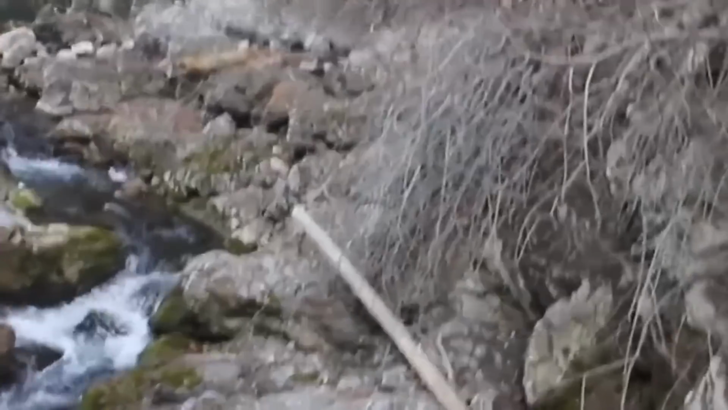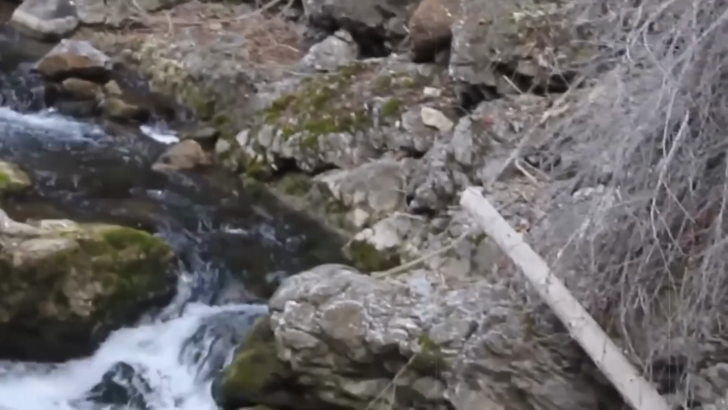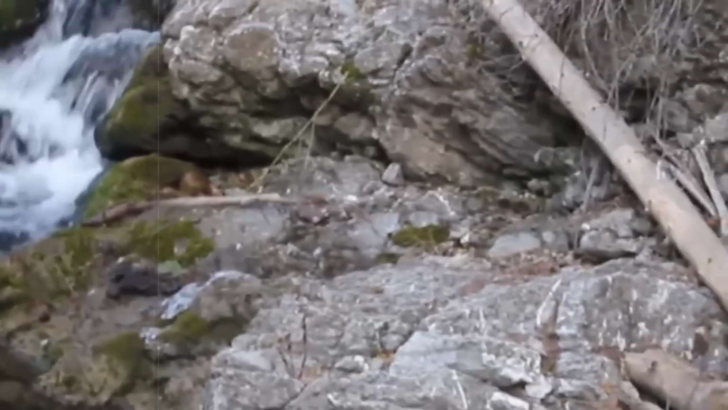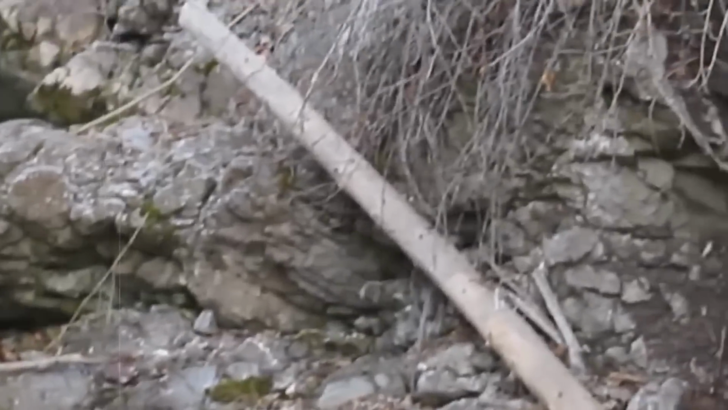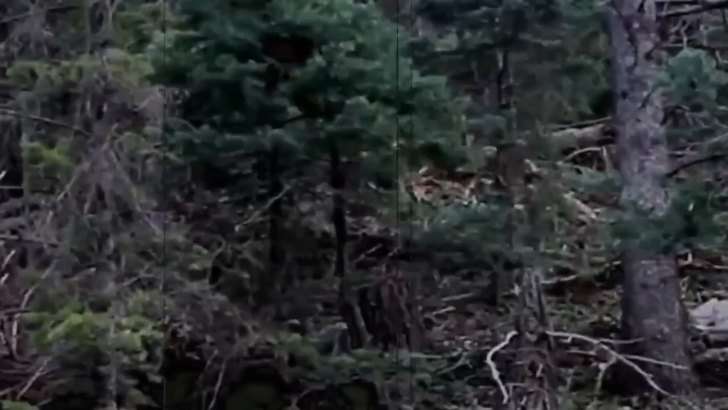This video was filmed in Utah's Payson Canyon, and the person who shared it claims to have captured a genuine sighting of Bigfoot. In the video, we are presented with a scenic view of a forest with water cascading down a steep mountainside. However, the camera person shifts their focus to the dense woods, where something massive is seen moving.